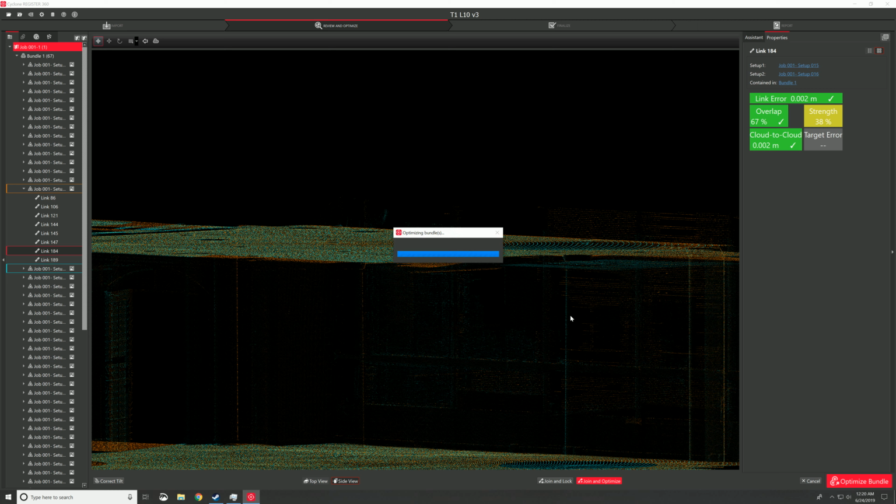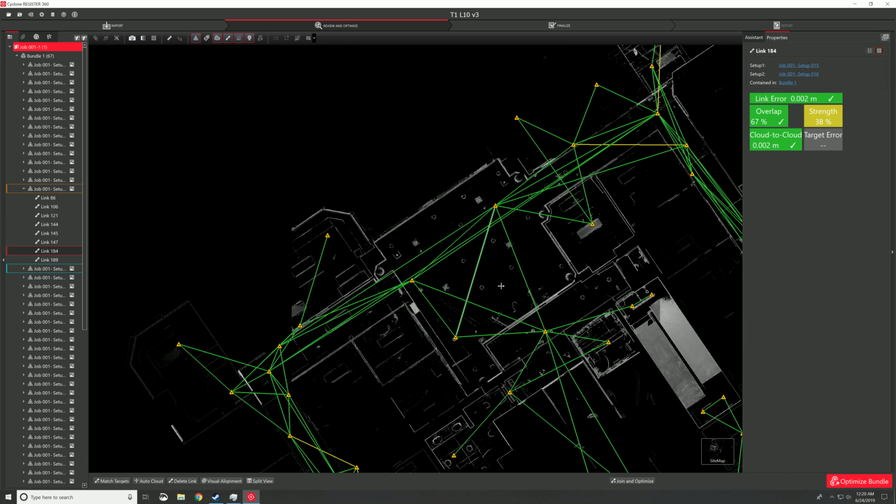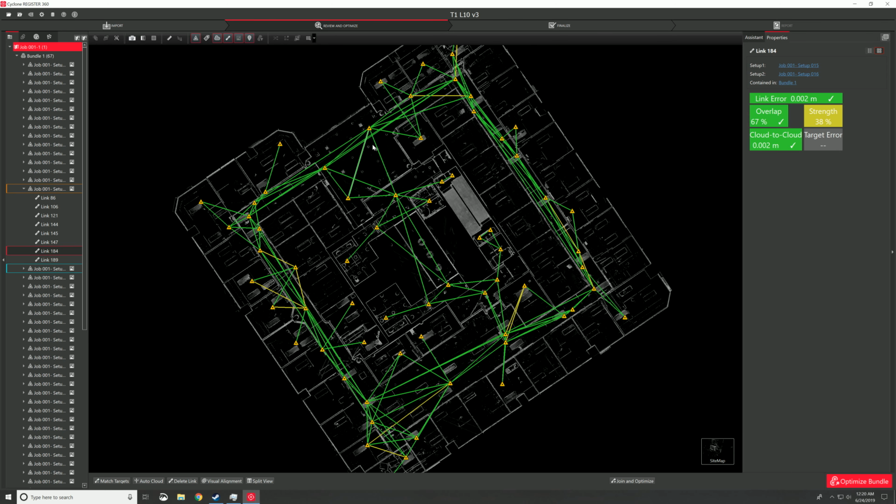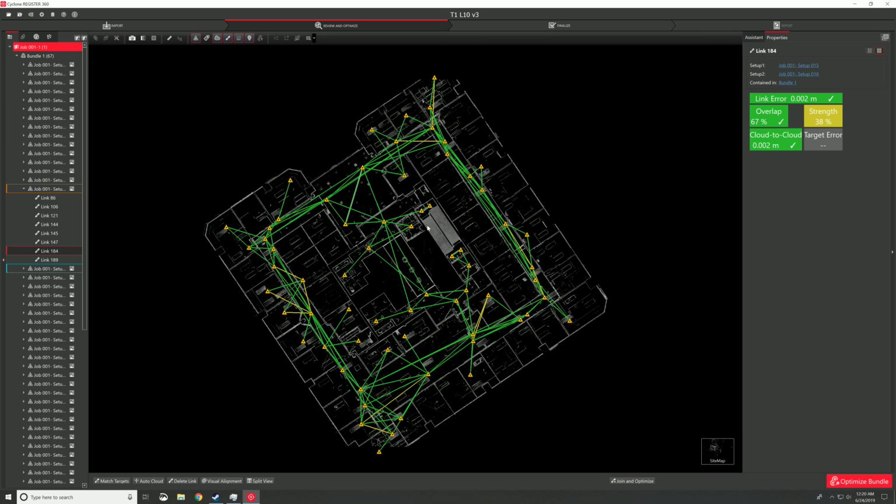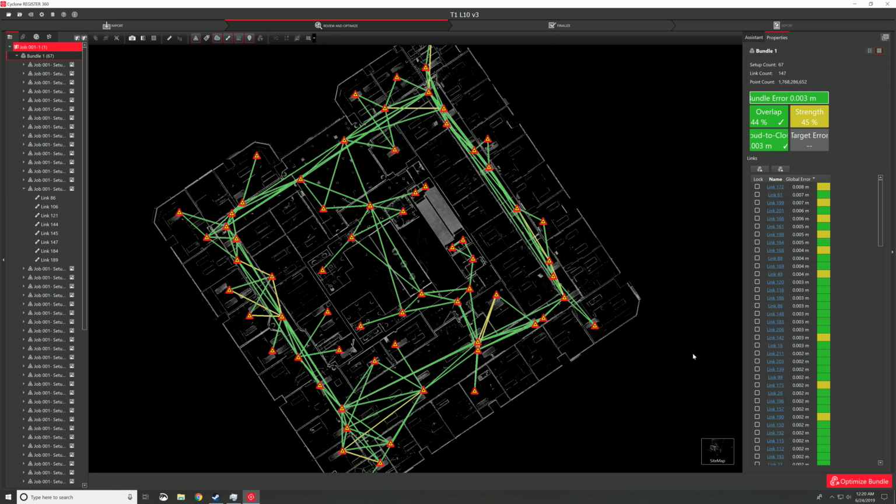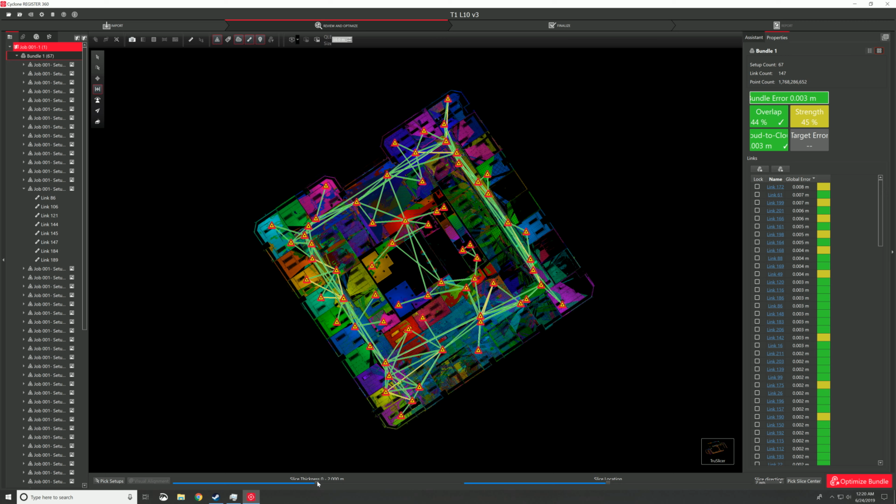What that is doing is talking between all the other setups and making sure the global accuracy is very high. Once we're done with all of this, as you can see, every single green link is a setup to setup linkage. Once we have a pretty good idea that everything's lined up and we want to prove it, we're going to go in and use the slicing tool.